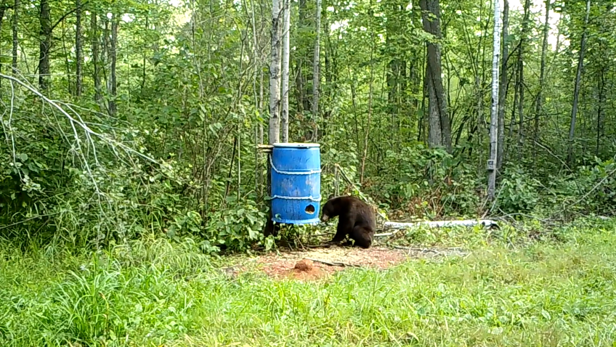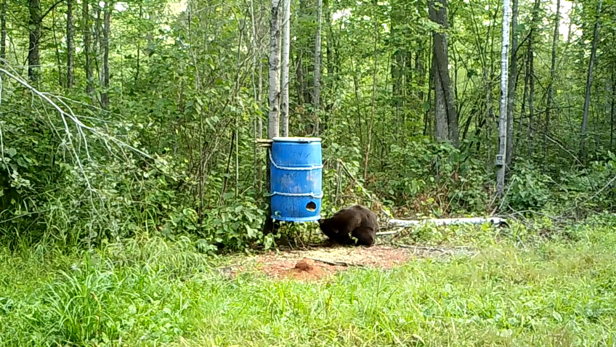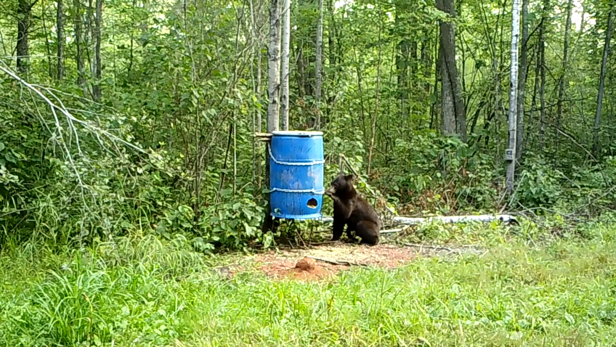This particular bear stayed at the bear site for about 35-40 minutes before it eventually decided it was time to head on, see what else it could find.